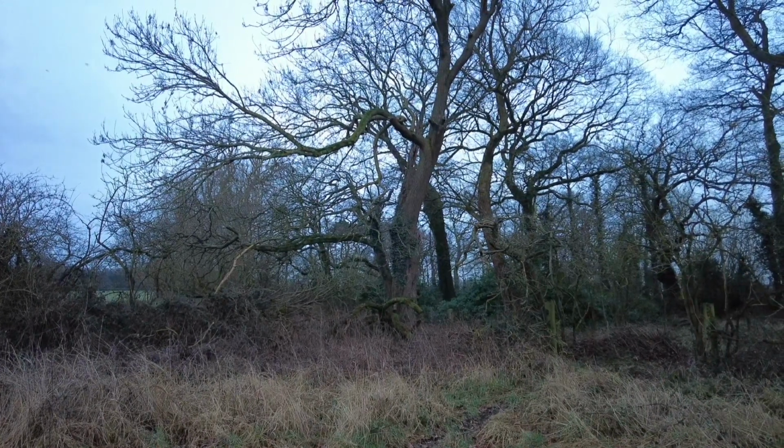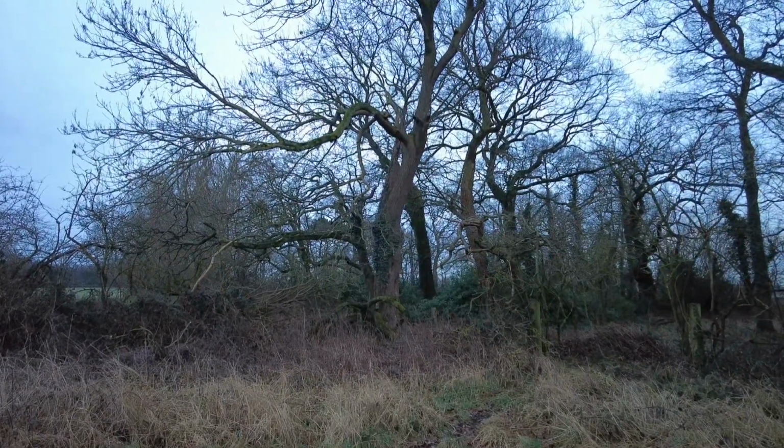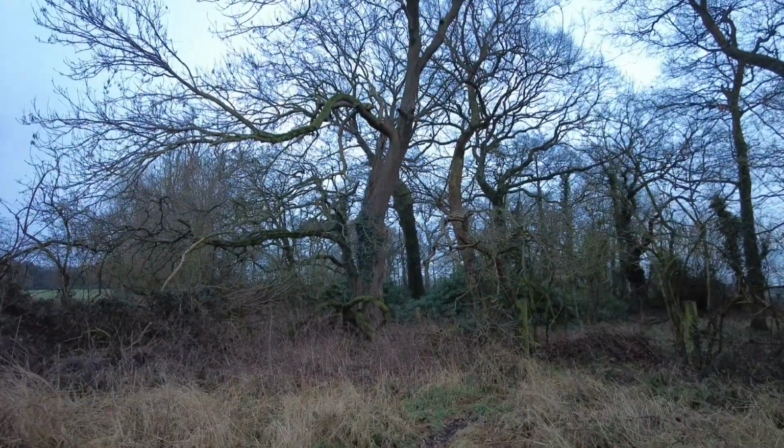So yeah, we're going to move it there. I'm losing the light a little bit, so I've got to get a bit of a wriggle on and see how well we can get it set up, and obviously I'll show you the setup once it's on.